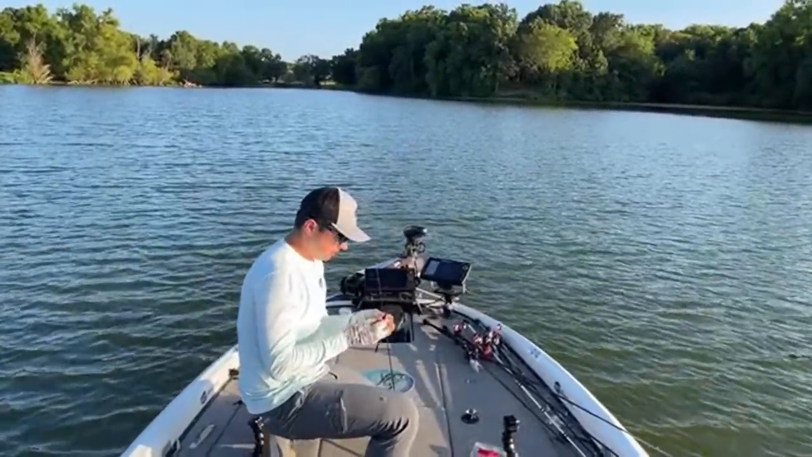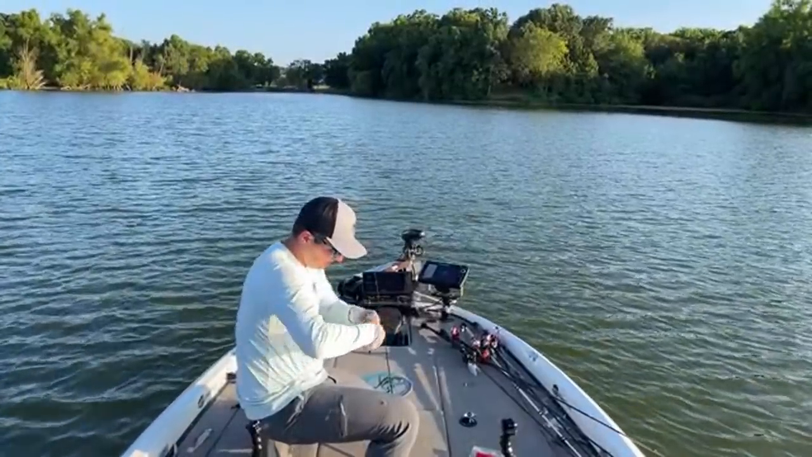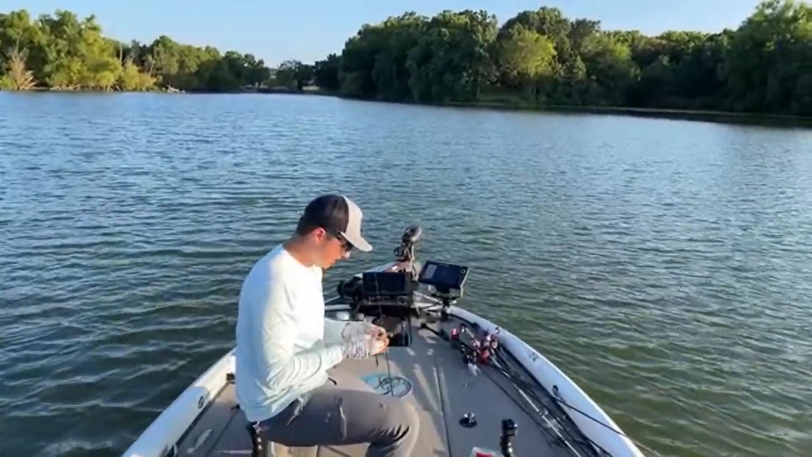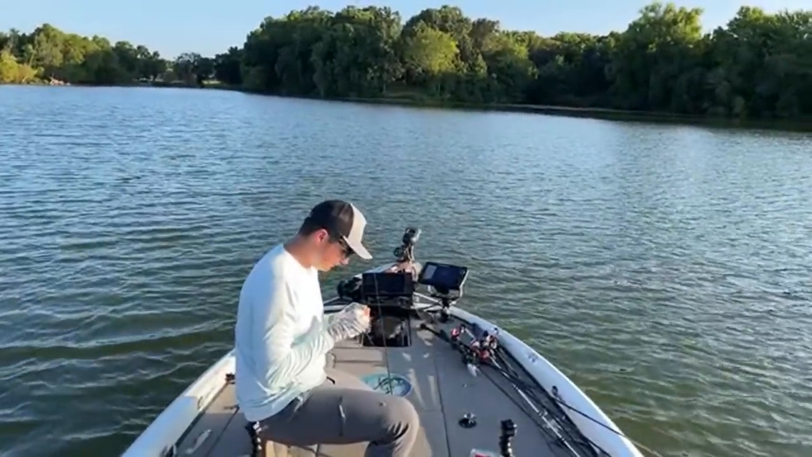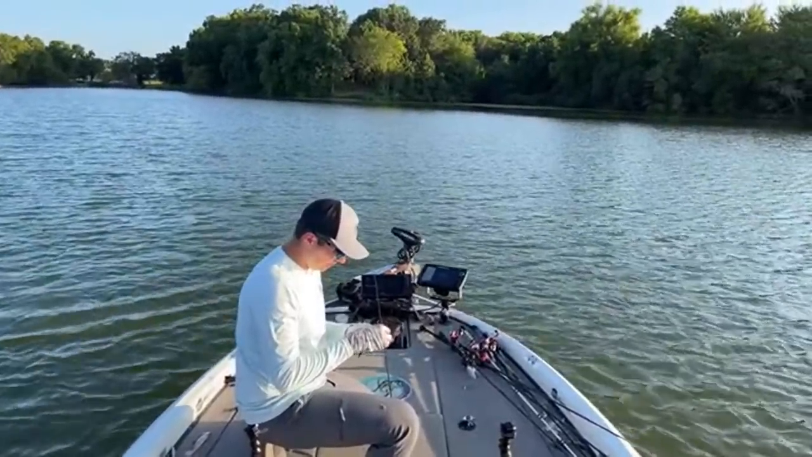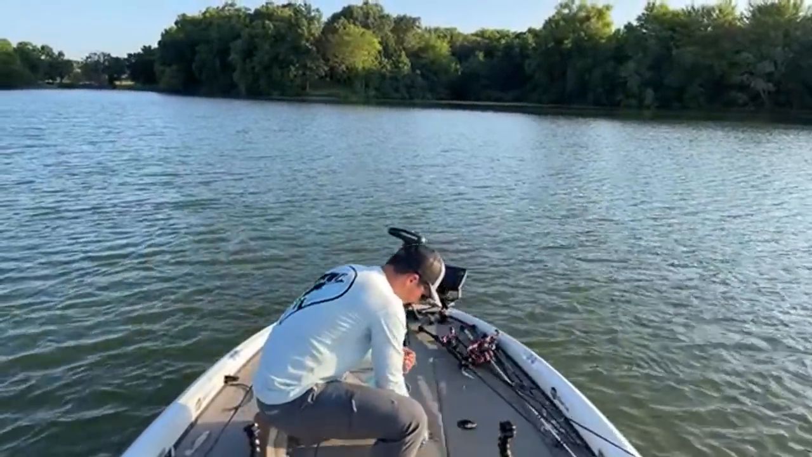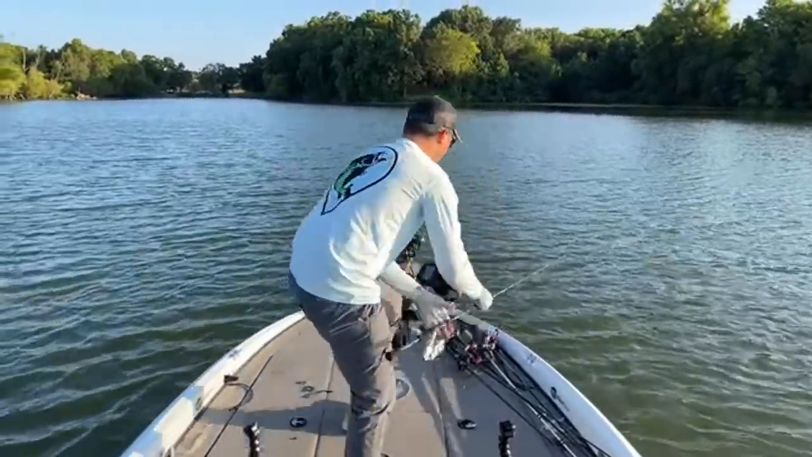Throw on, and basically all I'm throwing here, guys, is a little Zoom trick worm, 7-inch, all black. I learned this in North Carolina from those guys over there in Raleigh. They threw a black trick worm a lot when I was there in August a couple of years ago. And ever since they taught me that and they kicked my butt using it for like a week straight, now I am a black shaky head fanatic. Oh, don't fly out of the boat, I need you. Okay, there we go. Black shaky head fanatic in August. It's one of my favorite August offshore lures, that black shaky head.